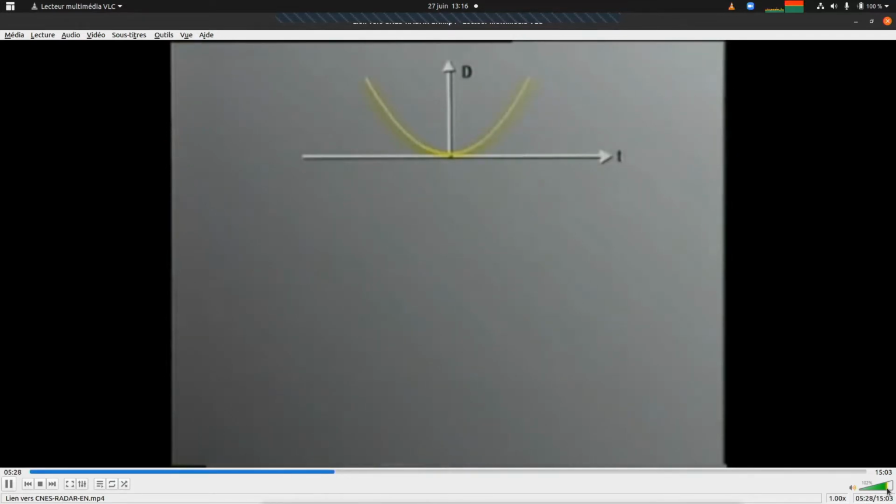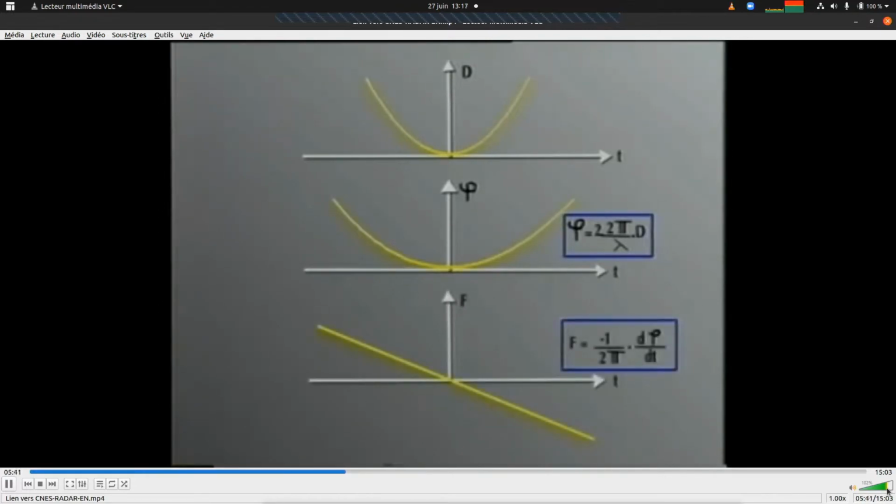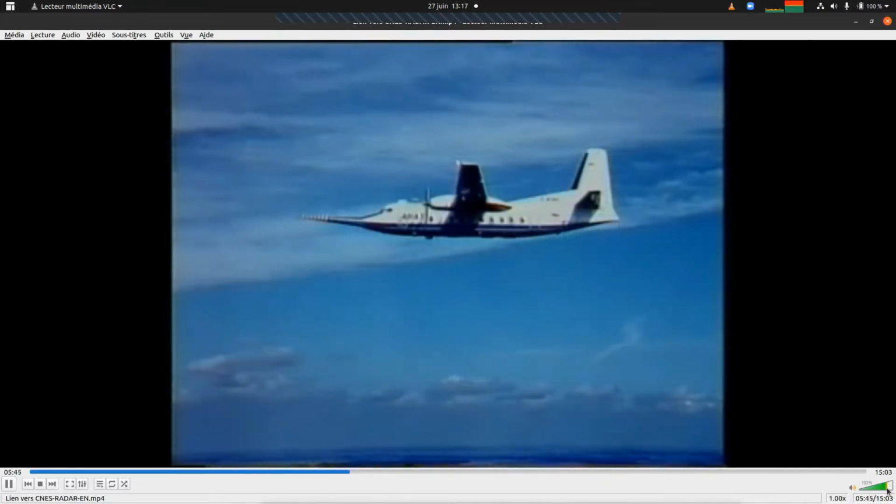More precisely, it may be mathematically demonstrated that the radar target distance describes a parabolic curve. The corresponding phase variation is therefore quadratic. Now, a phase variation is a frequency. We therefore obtain a frequency with linear variation. This is more or less the Doppler effect, with a positive frequency when the radar approaches the target and a negative frequency when it moves away from the target.